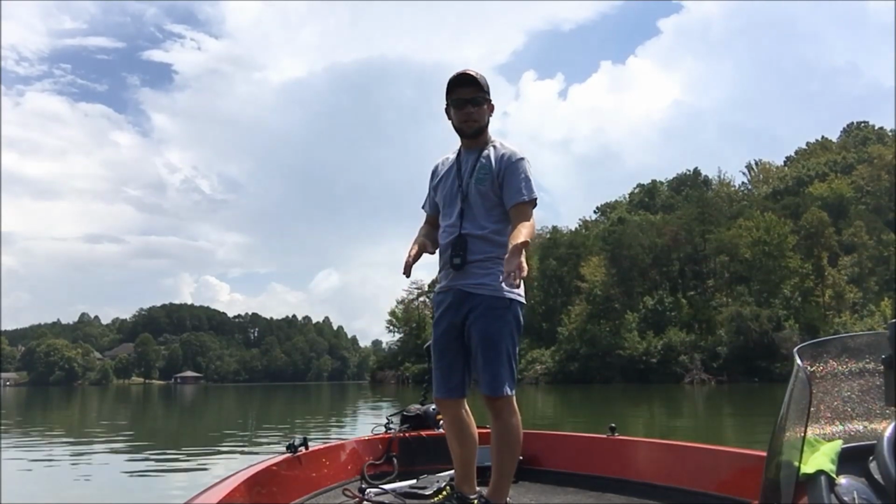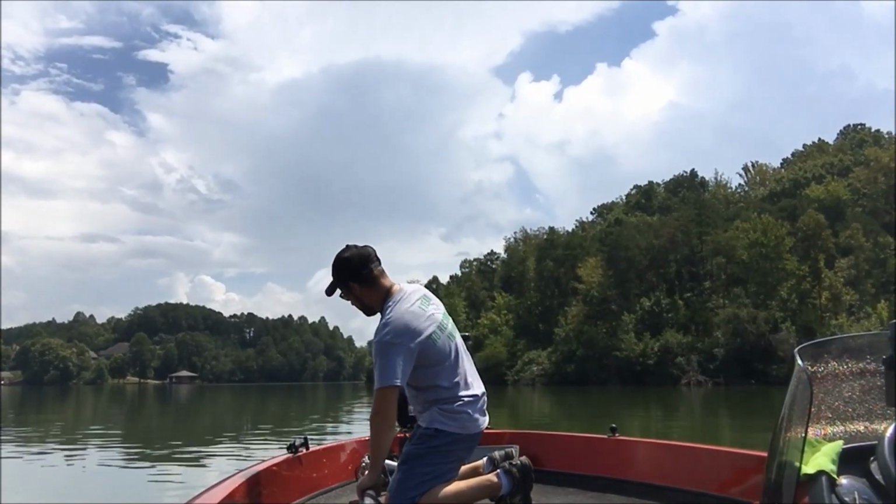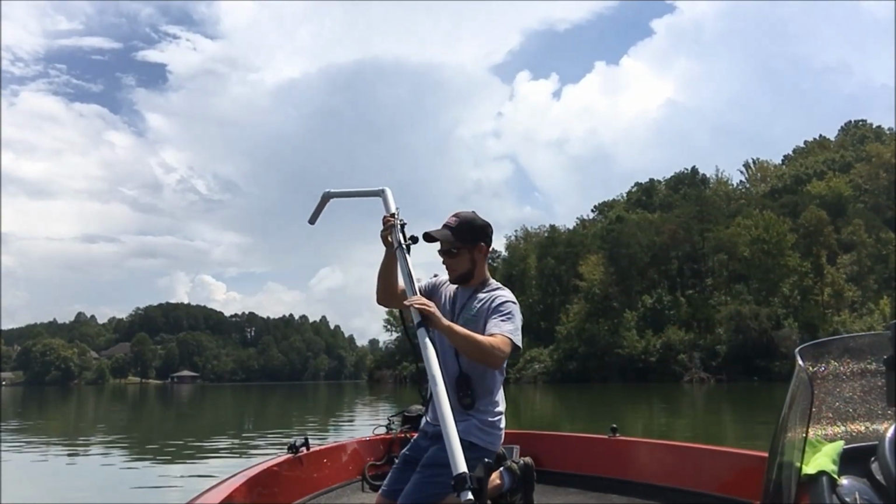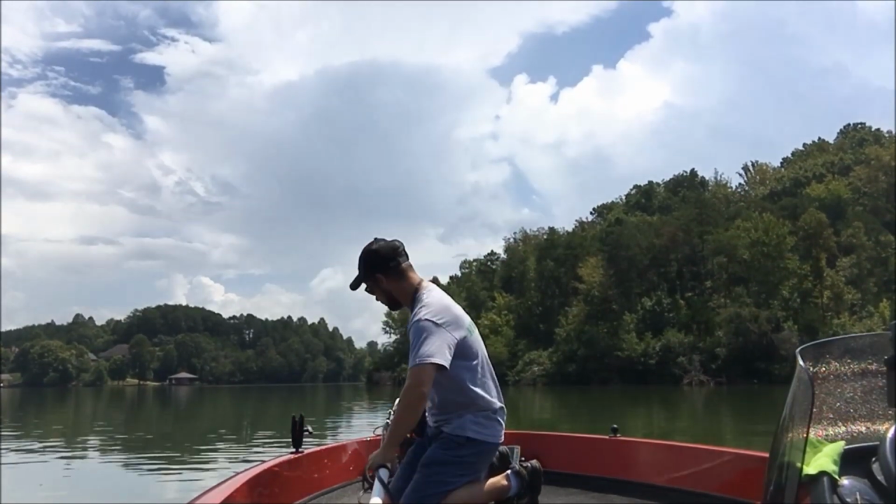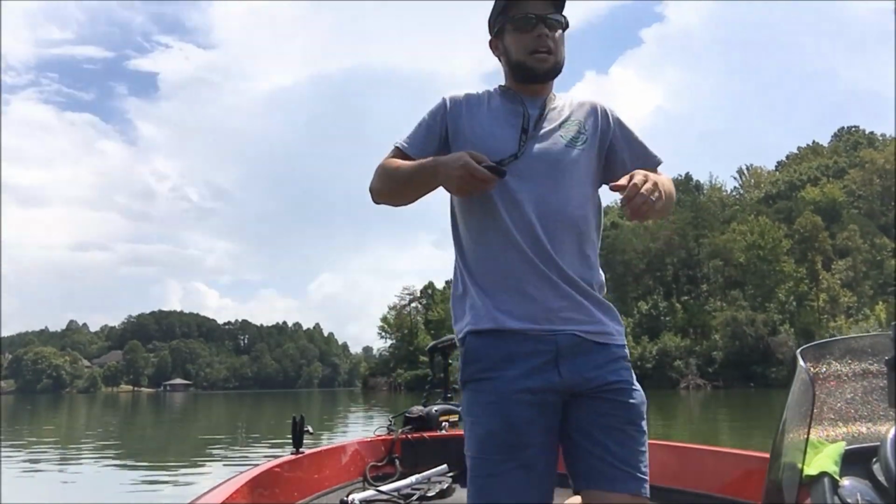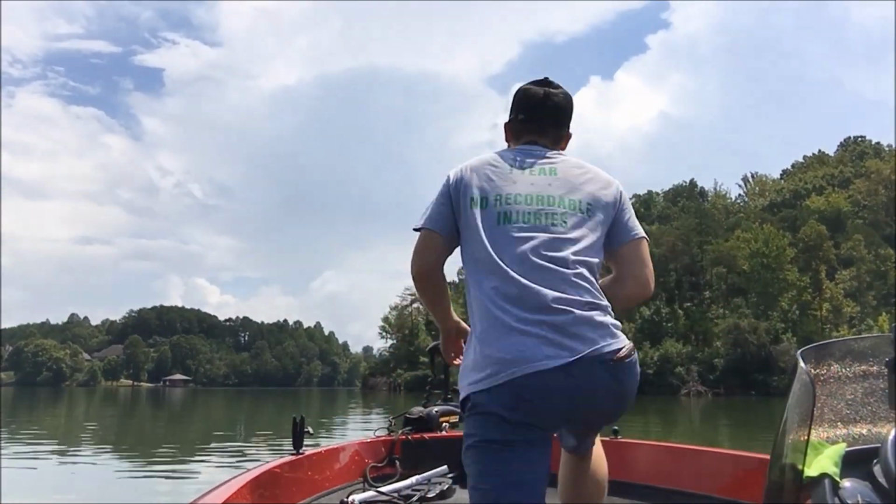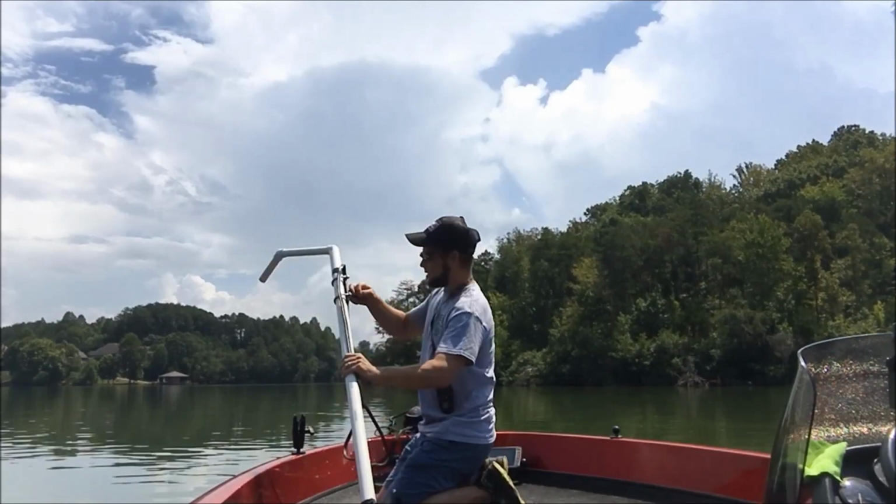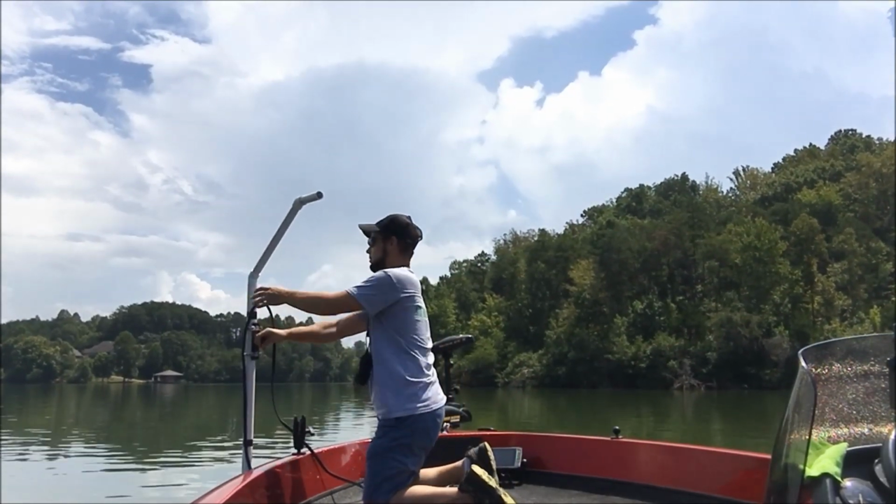Alright, so some of you guys wanted to know off my last video how I store and deploy my Livescope. So here's my pole and here's my ram mount for my Livescope. So what I do is this pole has the ram mount bracket on it.